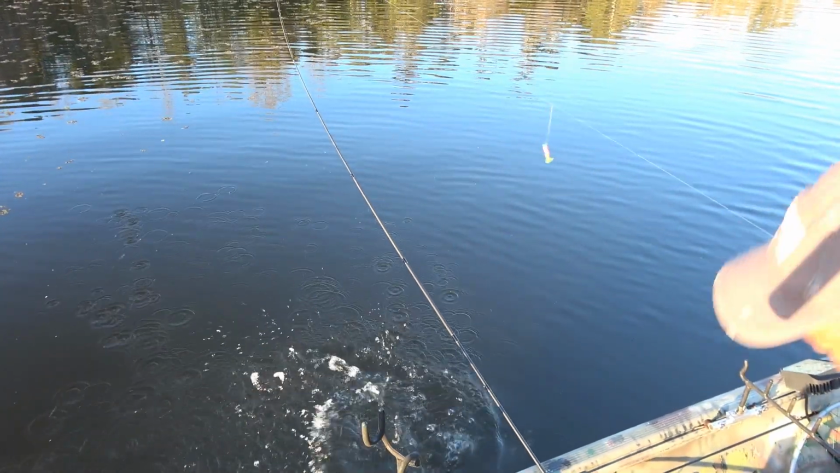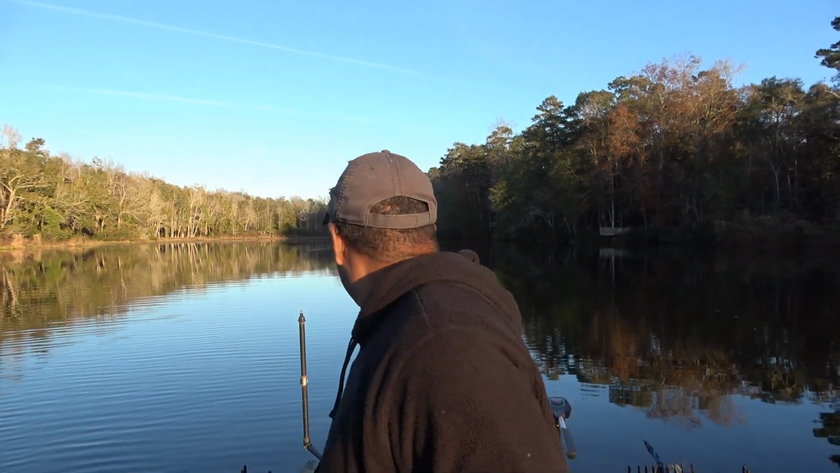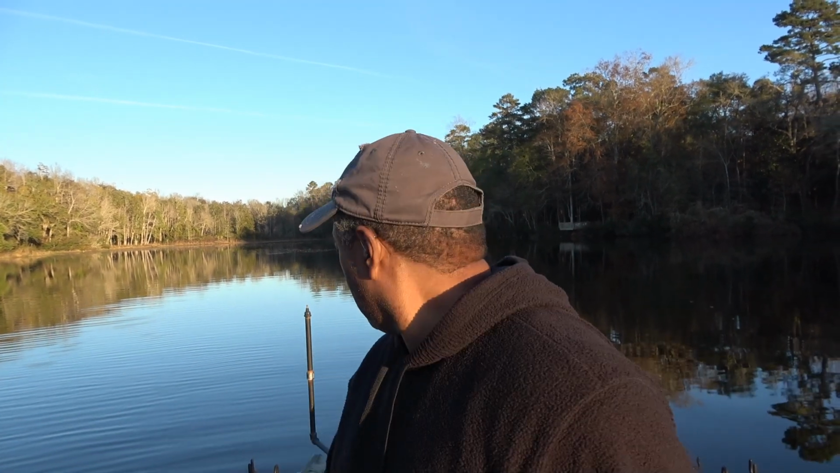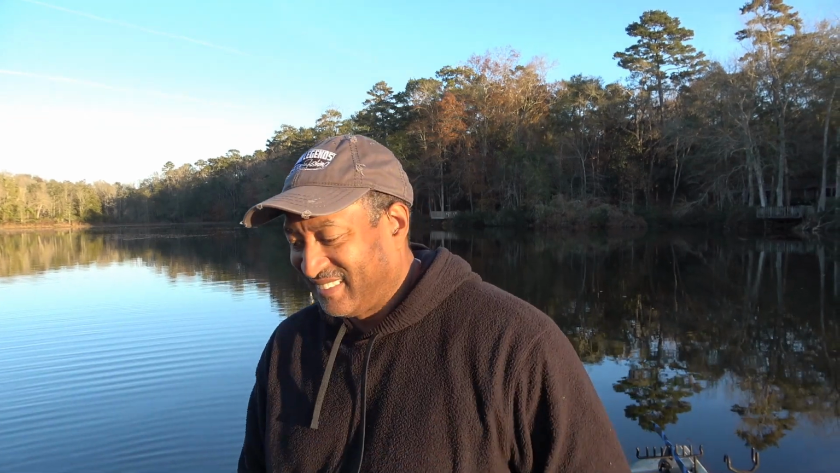What's surprising is it's maybe only about 4 feet, 5 feet deep out here, and it's shallow. Water temperature around 57, I think I said it was, or 55. I wouldn't normally expect them to be over here, but as you can see, doesn't really matter what I expect. The fish are biting over here in this shallow water, so see if I can catch another one.